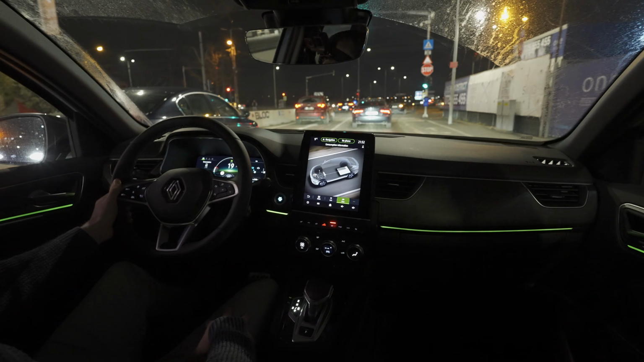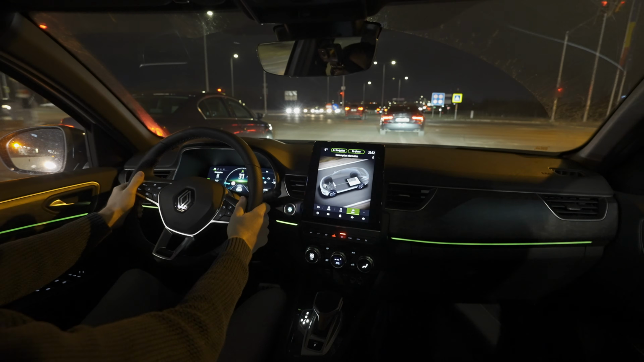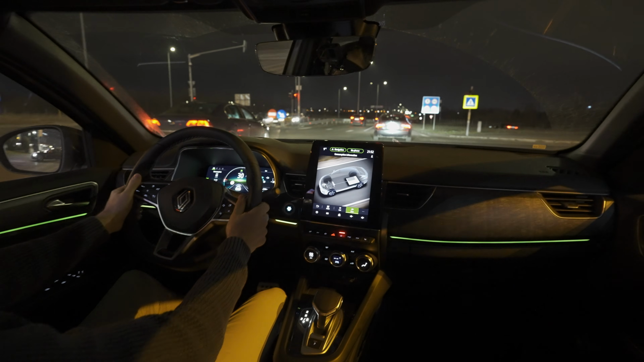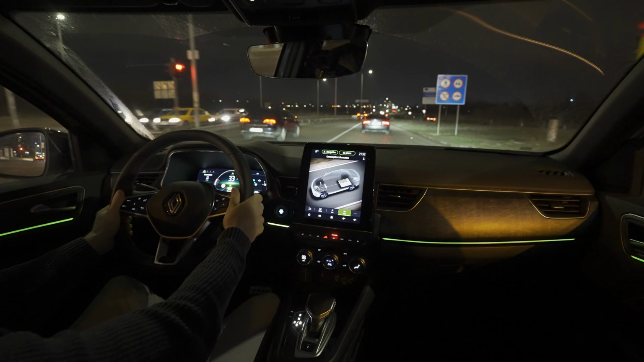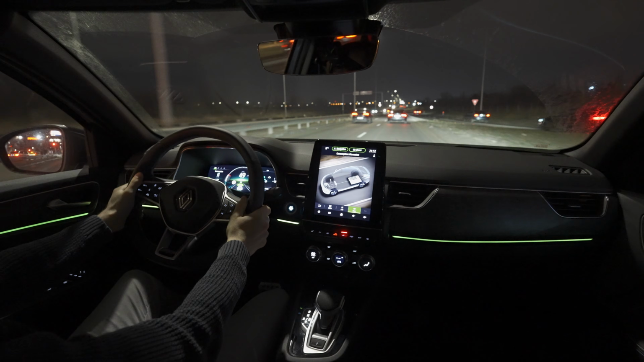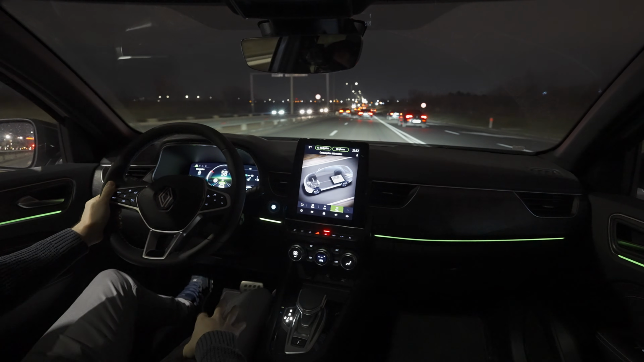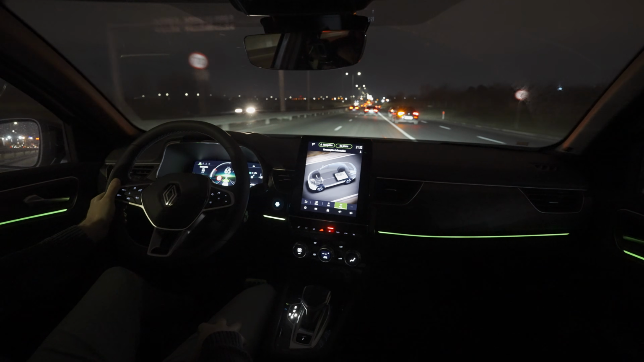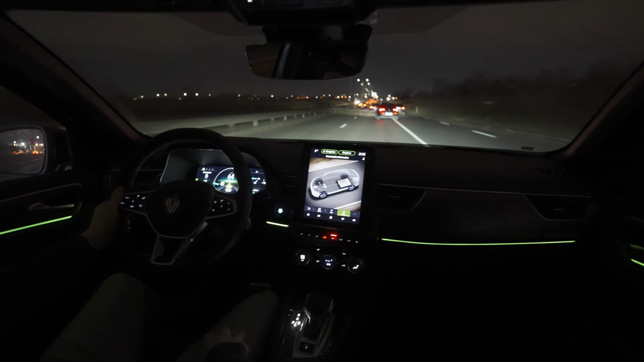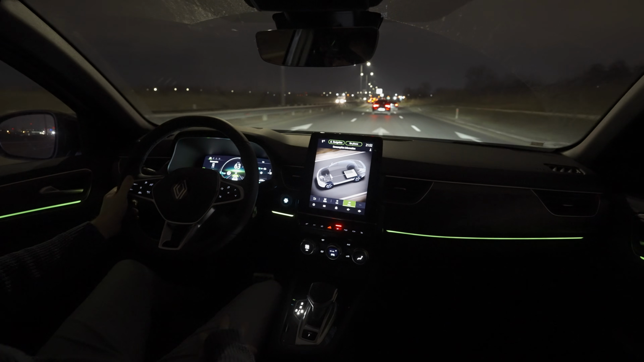So it's a front wheel drive, as I said before. 143 horsepower. In this configuration, Renault used this system also on other car models, and it is a pretty good system. It's not as smooth as Toyota's, but it's a pretty good one, and also pretty economical.